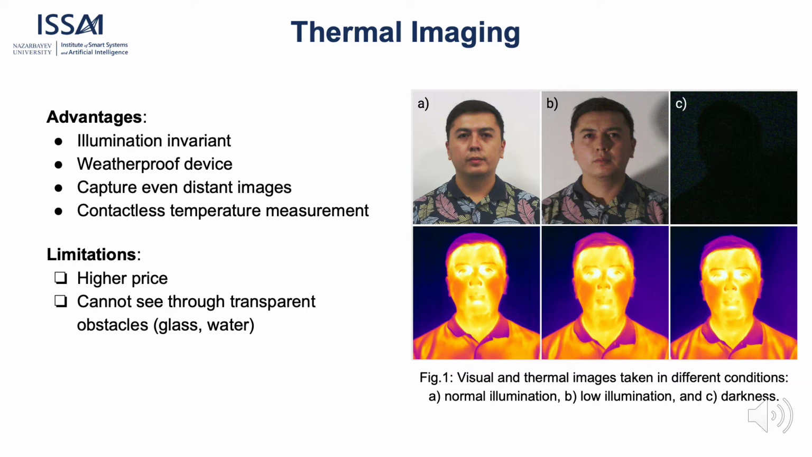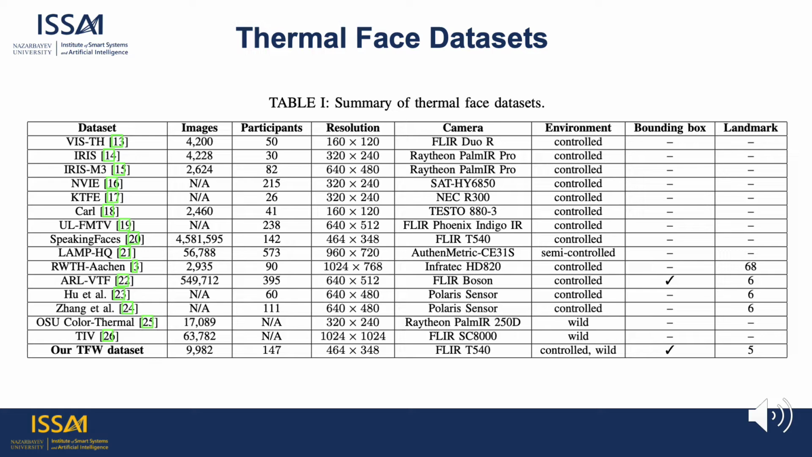In this work, we address thermal face detection and facial landmarks prediction problems by presenting a thermal face dataset with annotated bounding boxes and facial landmarks. The existing thermal face datasets are summarized in Table 1. As we can see, most of the datasets were collected in controlled environments. Moreover, many of them were recorded using low-resolution cameras. Most importantly, only a few of them provide annotations for bounding boxes and facial landmarks. The datasets collected in the wild are not suitable for training face detection models due to the lack of annotations.